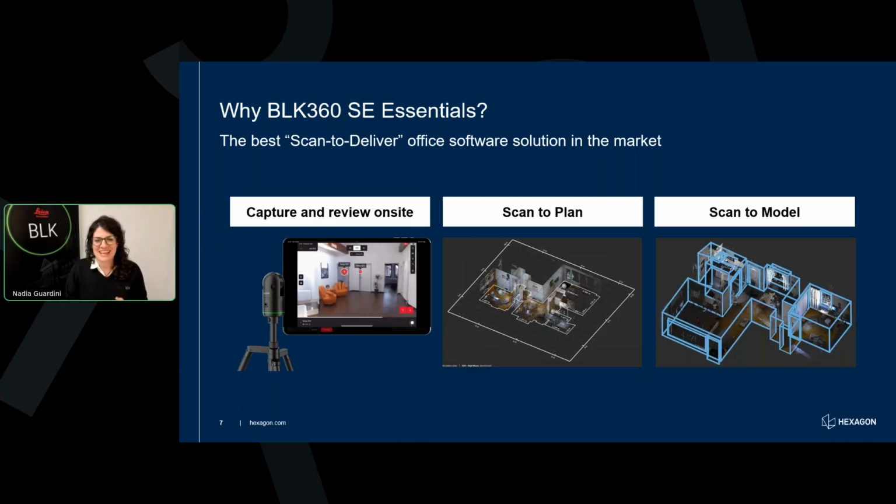Now that we've set the stage, we can watch the sessions from our product experts. We'll begin with Serena, who will introduce the BLK360 SE Essentials, followed by Marcus, who will demonstrate how it all comes together in Pinpoint. And again, remember that this will be a sneak peek of the new upcoming version of Pinpoint. So sit back and enjoy, and we'll catch up later on our live Q&A session.